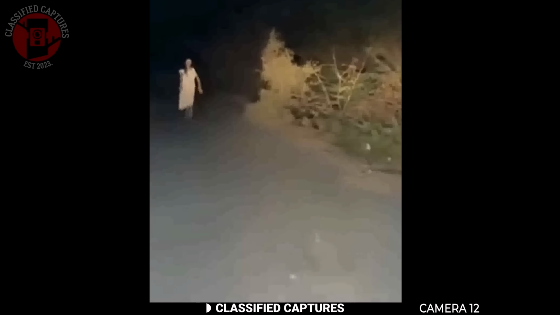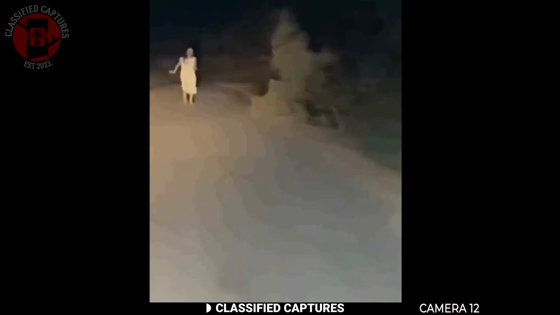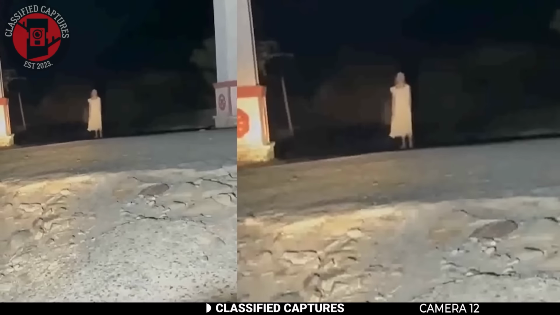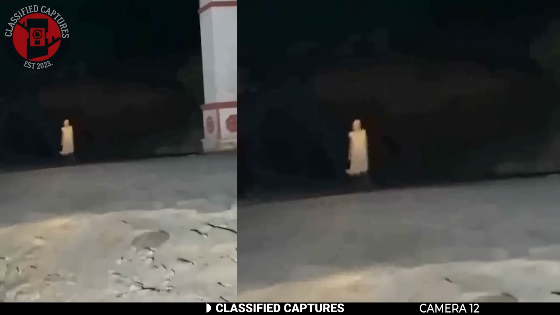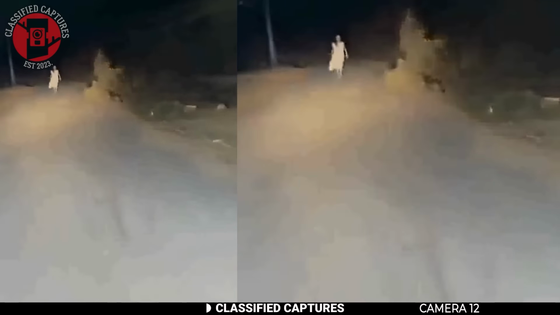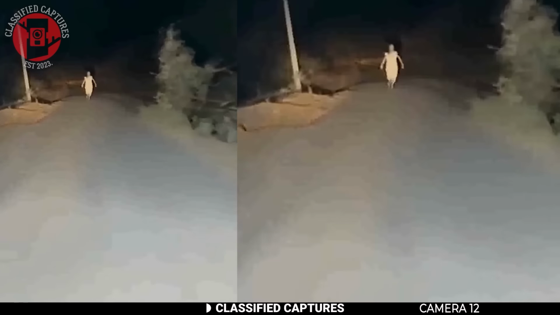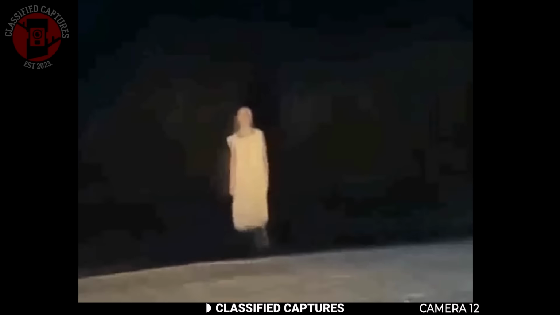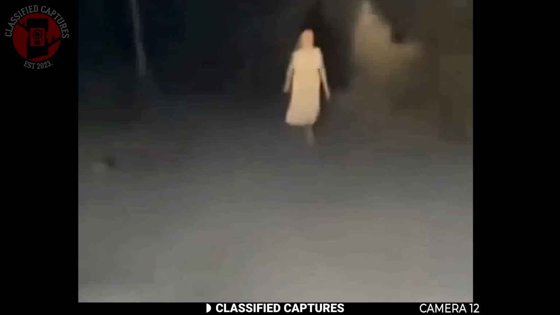This has sparked all kinds of speculation online. Some are convinced the woman isn't even human but a supernatural being disguising itself as a person. Others think it's a simple trick. The footage was recorded normally, then reversed to make it appear she was running backward. The way her movements look so smooth almost supports that theory. Even if it was reversed, her posture, her speed, and the fact that she's alone at night, that strange outfit, gives the whole scene a disturbing, dreamlike quality.